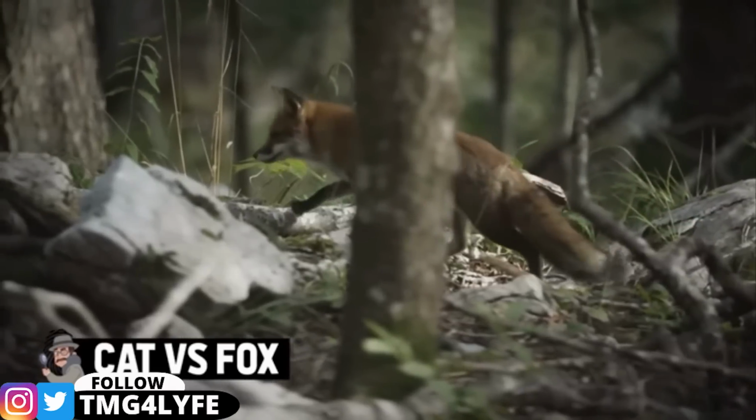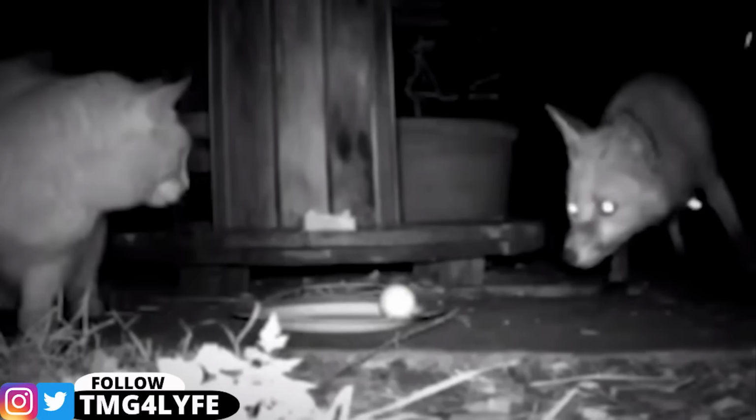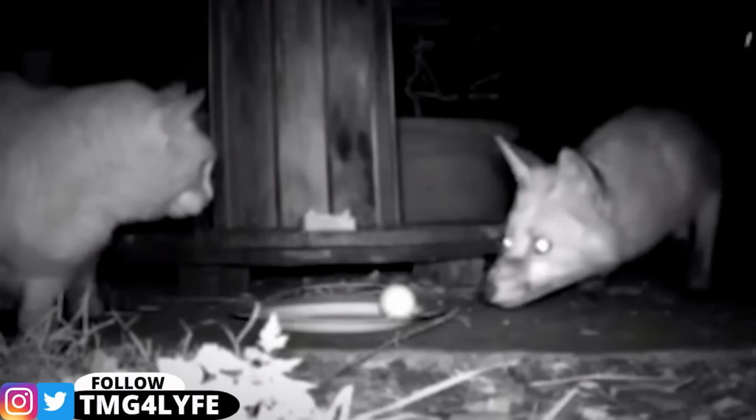Cat vs. Fox. In an earlier entry, we talked about the various threats that foxes have to deal with during their nocturnal searches for food. It seems that list is constantly expanding, and the latest addition to it might surprise you.